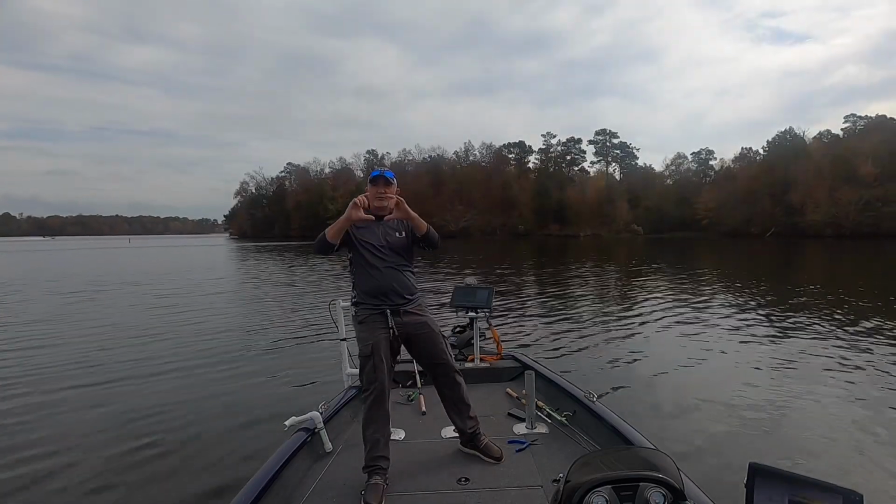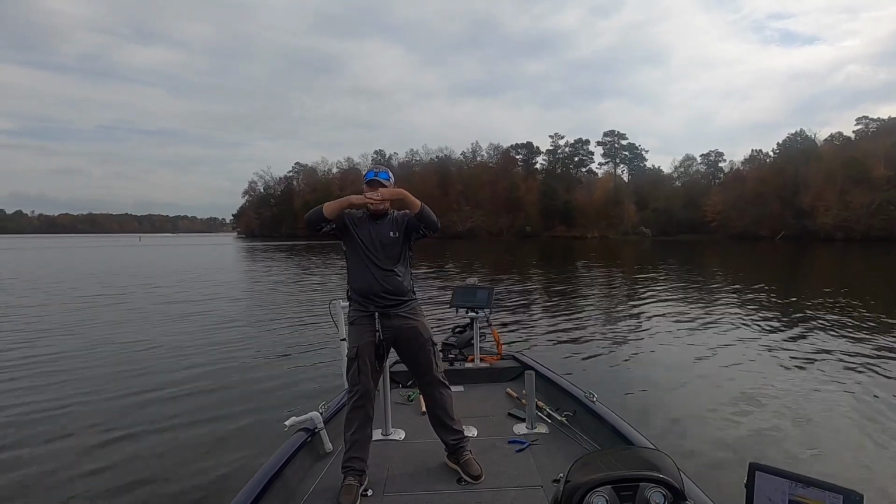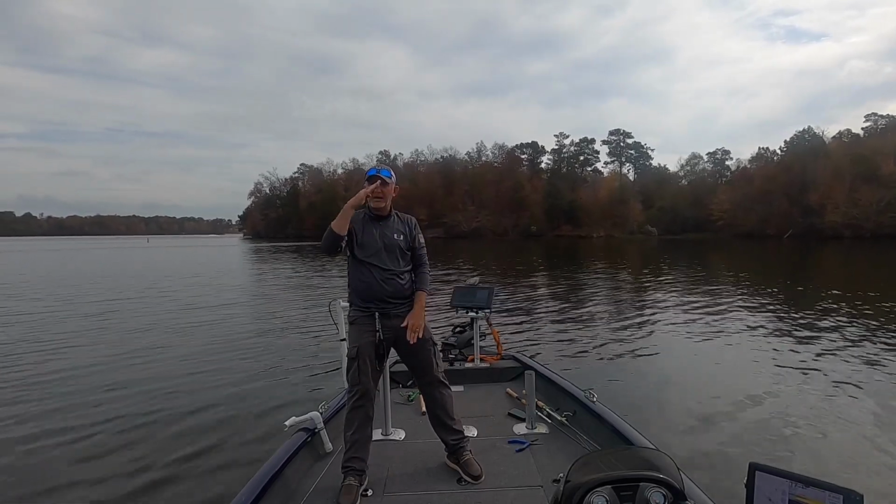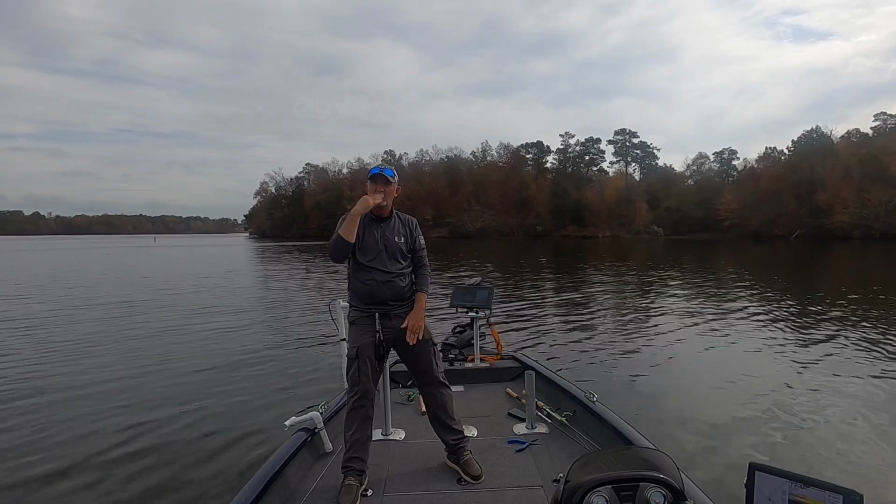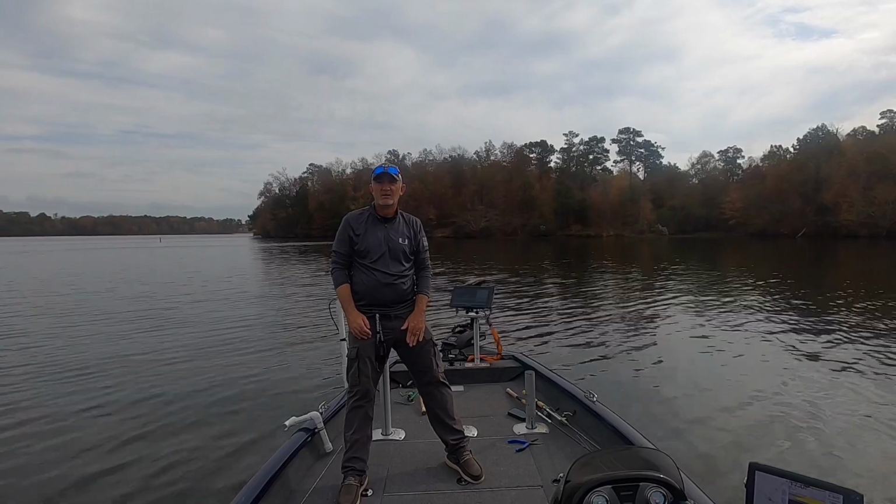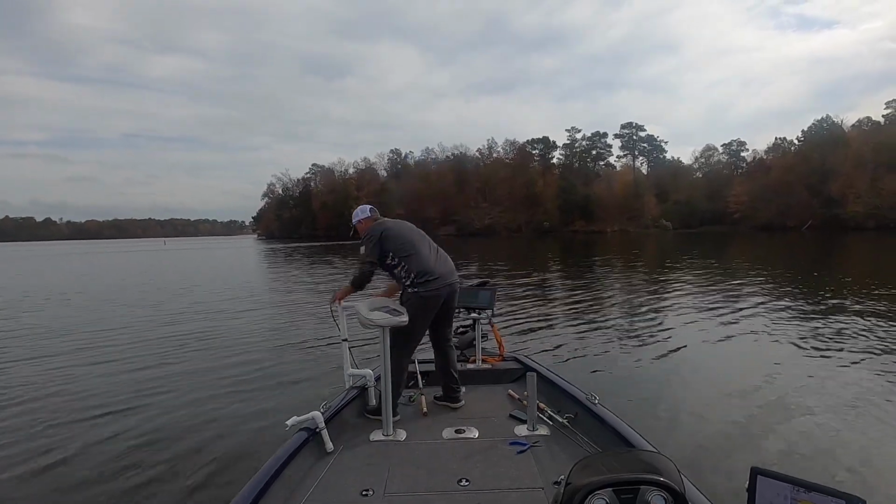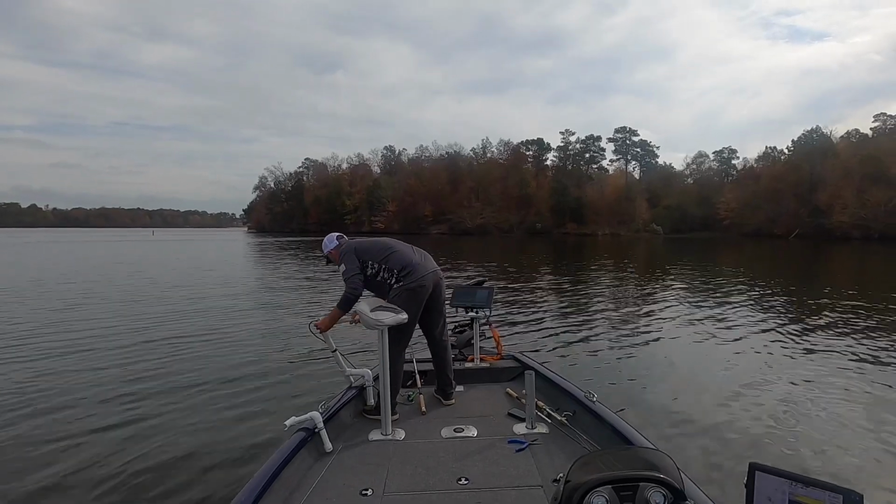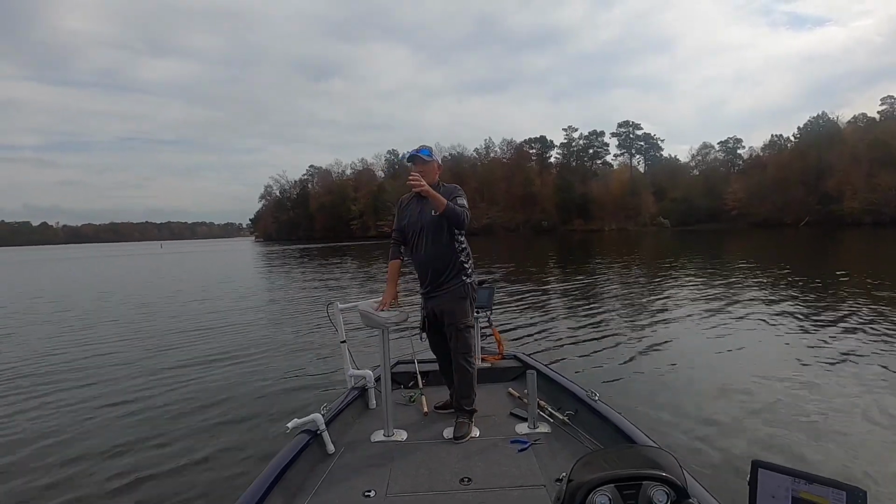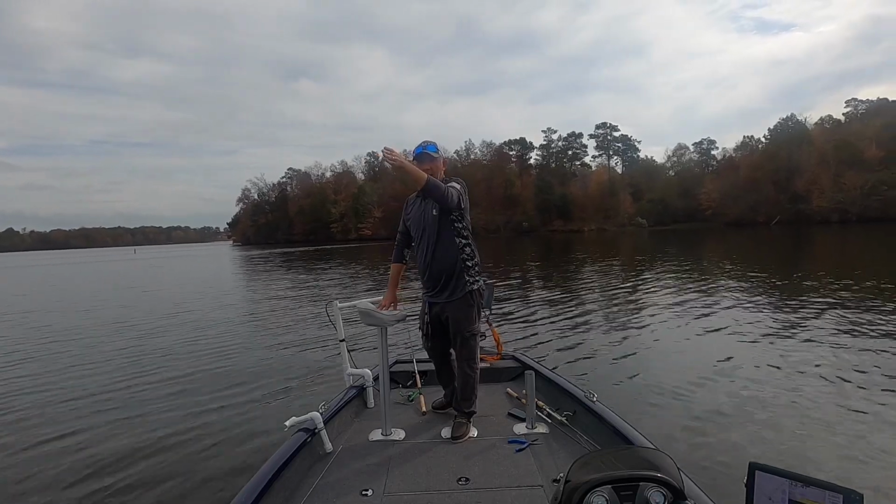Now your transducer head, your actual transducer, is it sitting level on the top or have you got it angled? Right, angle it. Let me see. Yeah. So if you're looking this way, angle it looking that way a little bit.